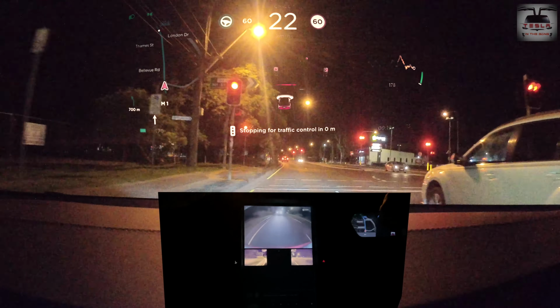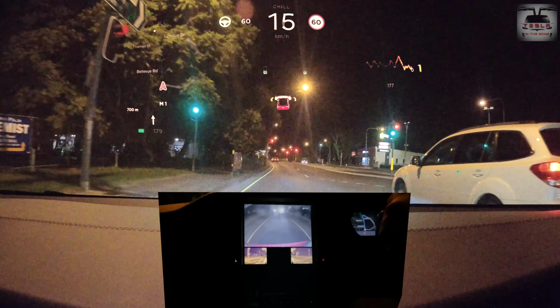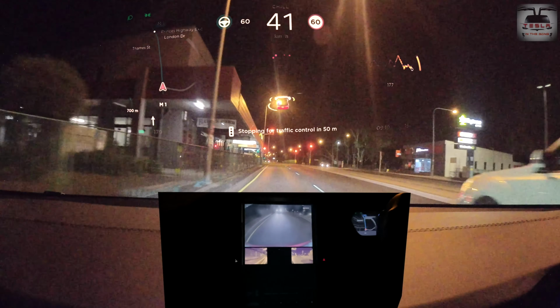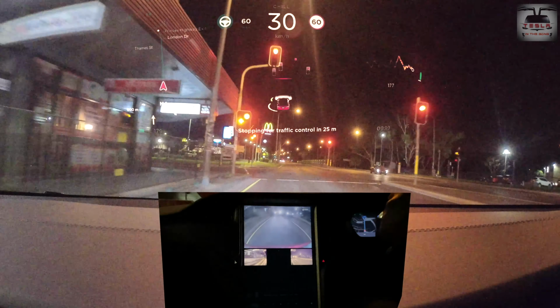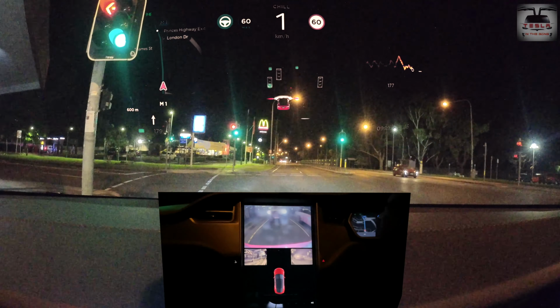Obviously now the red light, so we're going to stop here. I'm going to double tap and ask the car to go forward because it turned green. You see, this stretch is interesting because there's one more red light coming up, so the car will slow down and come to a halt. You can see that flickering light because that yellow and red and the green light is for the cars turning to the left.